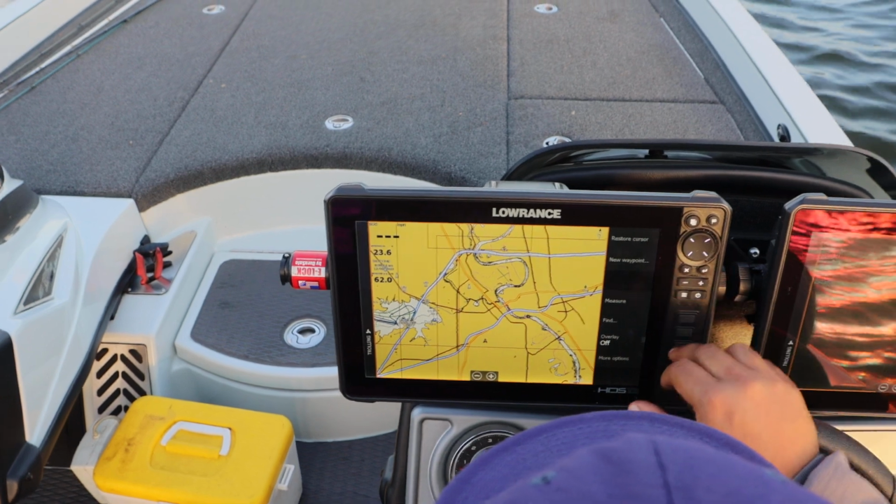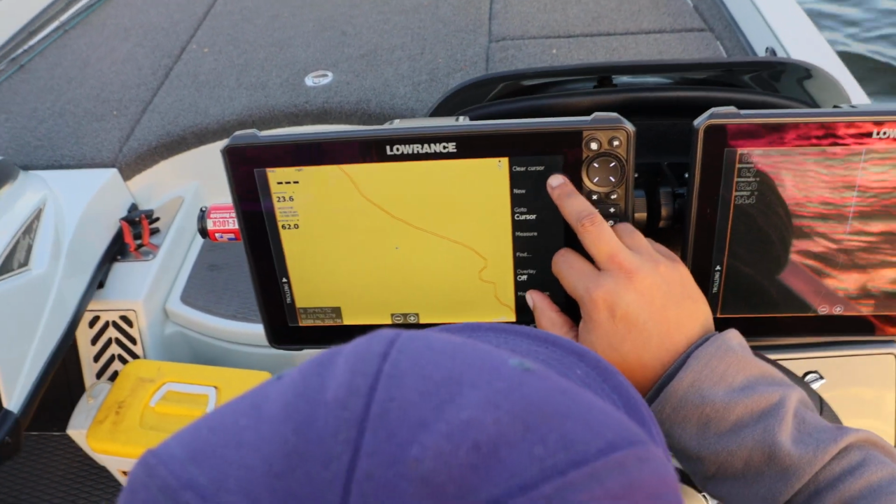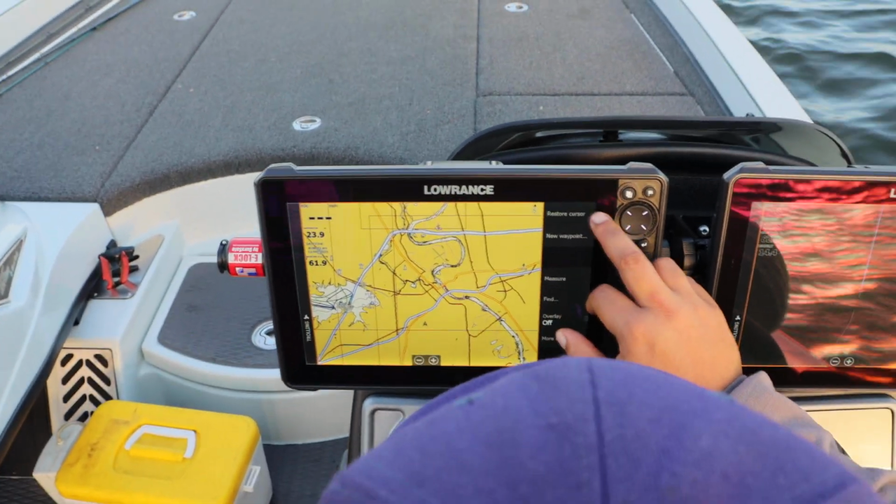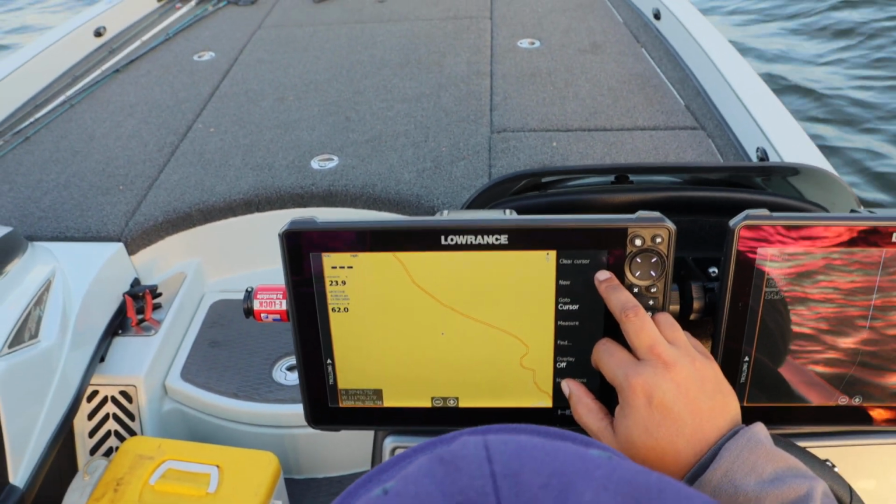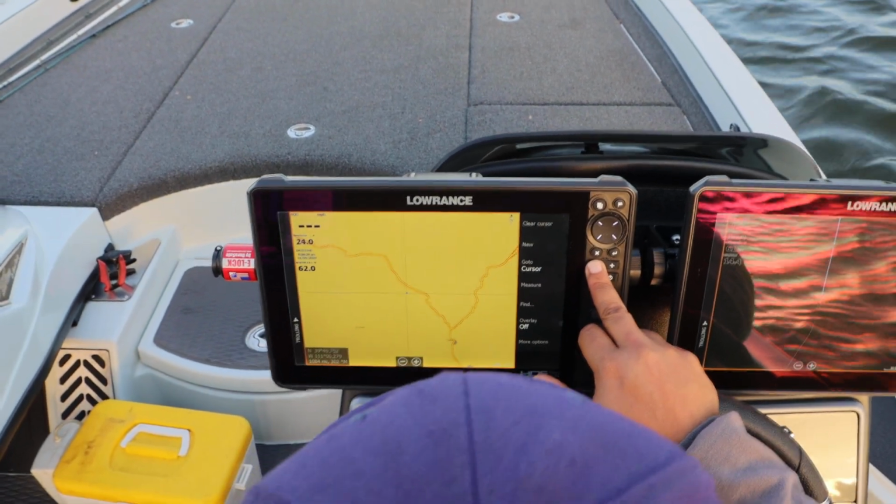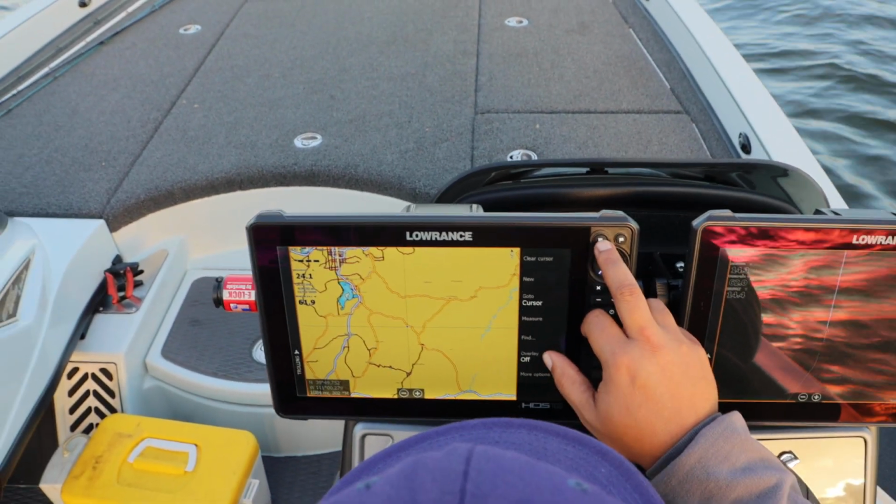Hit X. Like, I mean, you need to go back to cursor or something. Store cursor, clear cursor. It's still kind of like this. Clear cursor. Yeah, it still got me like in no man's land. Well, it's not. You may have to go back. Go through and select your point 1.